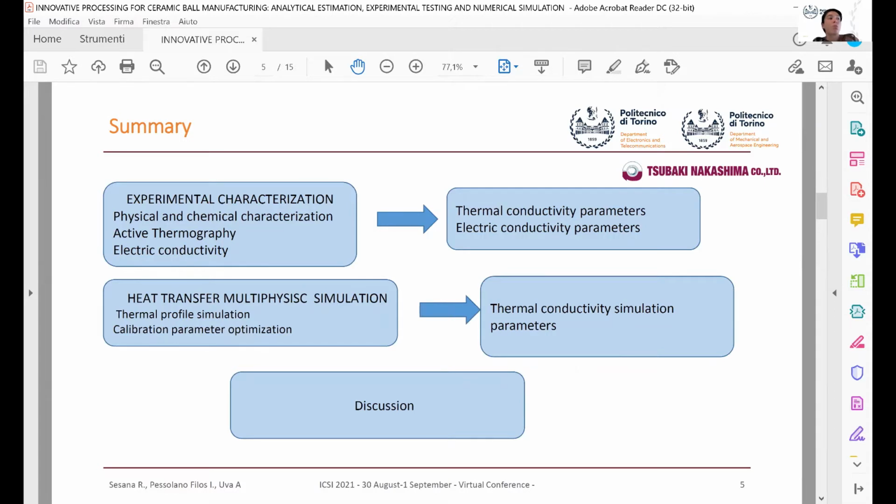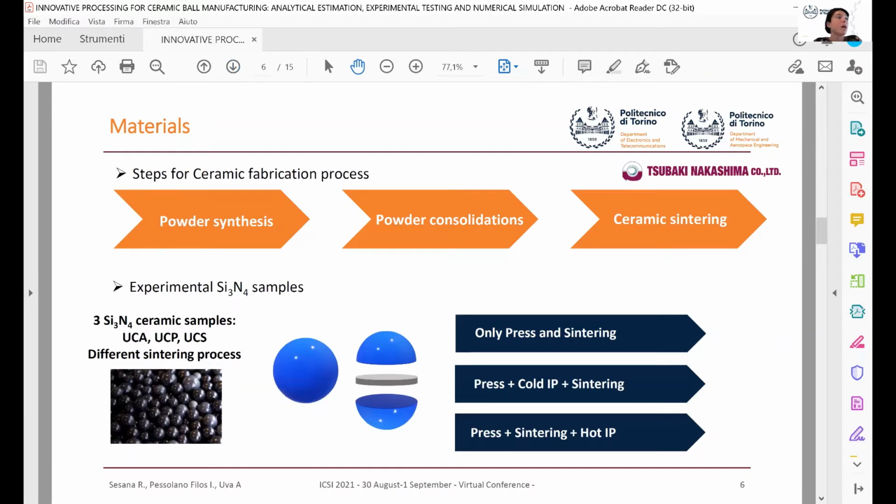As a first step in our study, we performed an experimental characterization in order to obtain thermal and electrical parameters. Then the heat transfer multiphysics simulation is performed to extract the thermal conductivity simulation parameter, and then we perform the discussion of our results. The current investigation involved the silicon nitride ceramic balls to measure change in thermal and electrical response. The image shows how the sample was derived from the full ball.